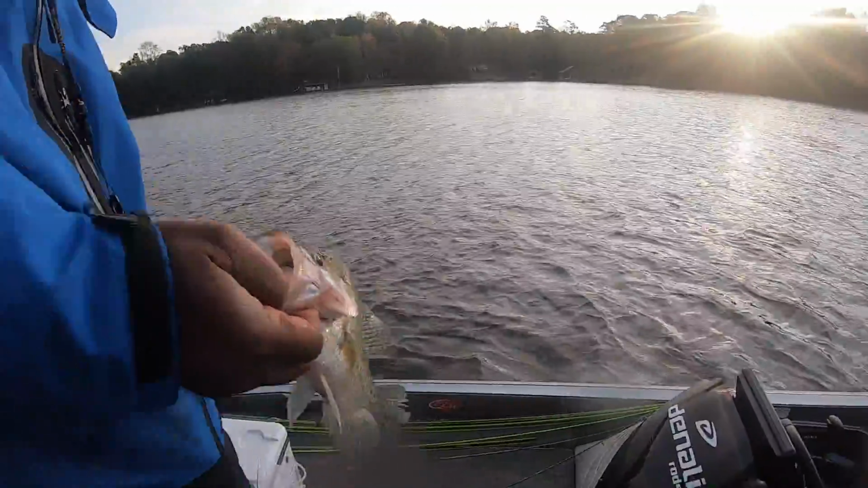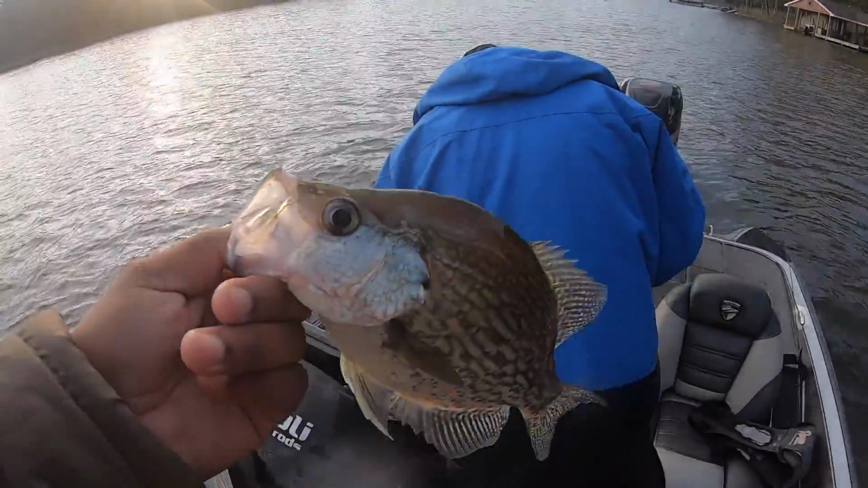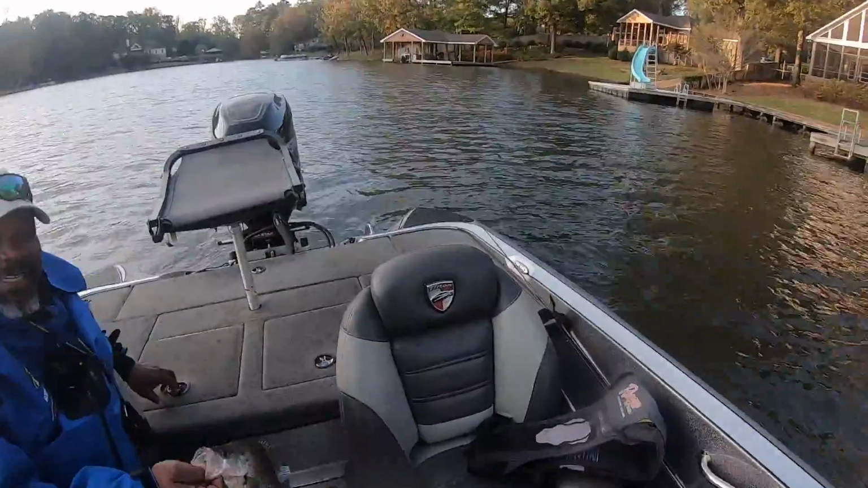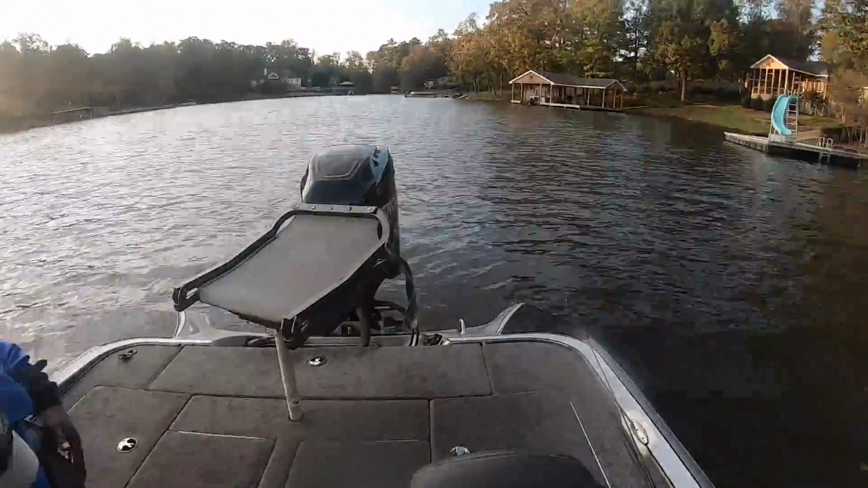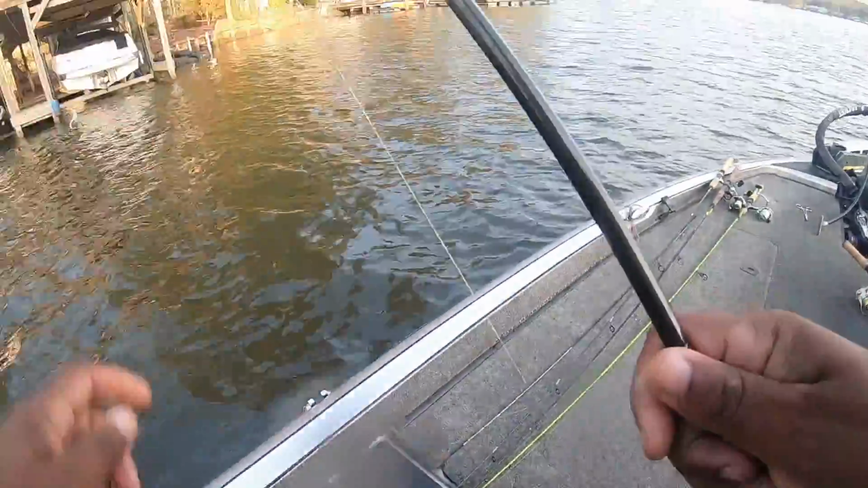They get way bigger than this though. So these are small. These are good size. Here we go, y'all. They get way bigger than this. In the box, release to the grease. We don't throw them back.